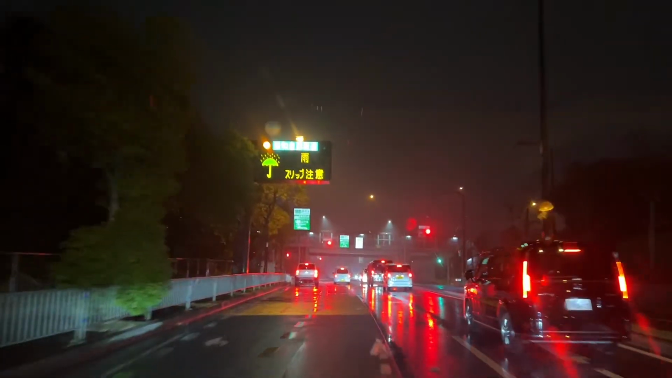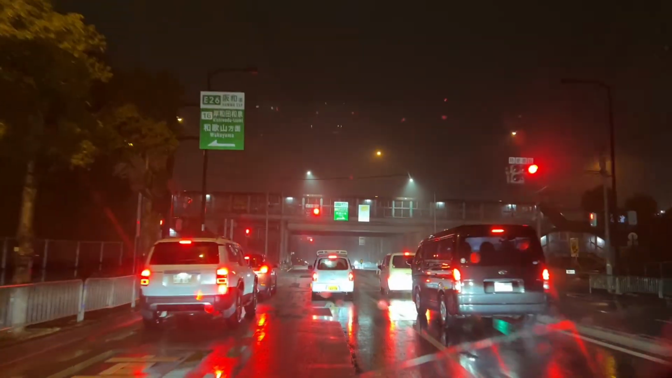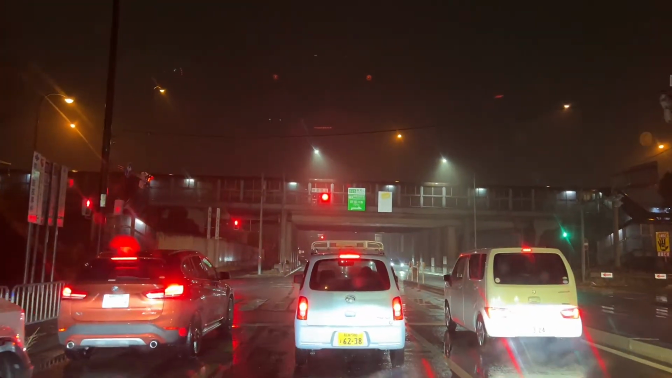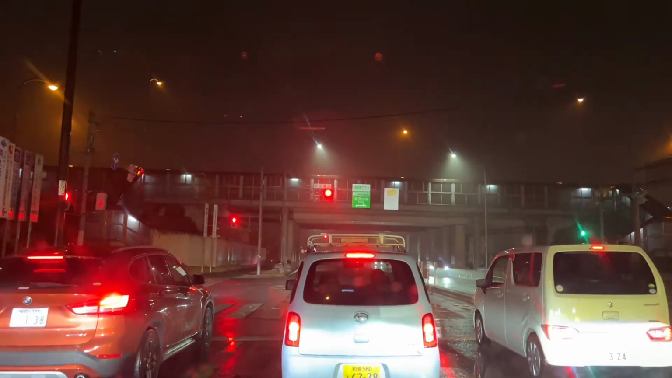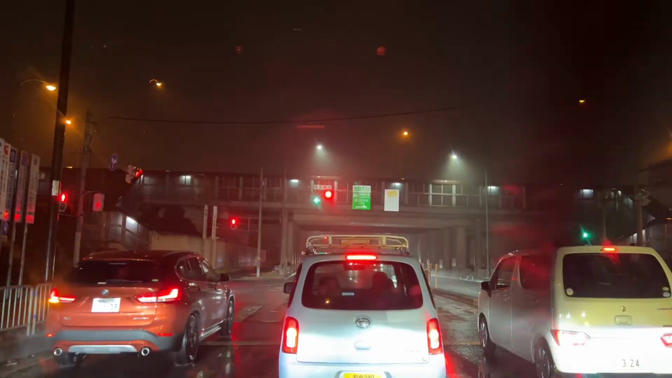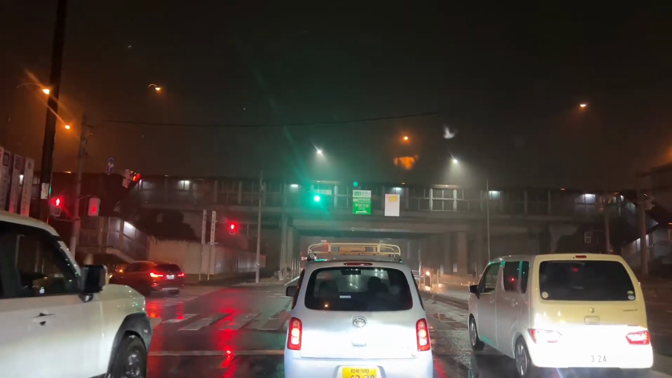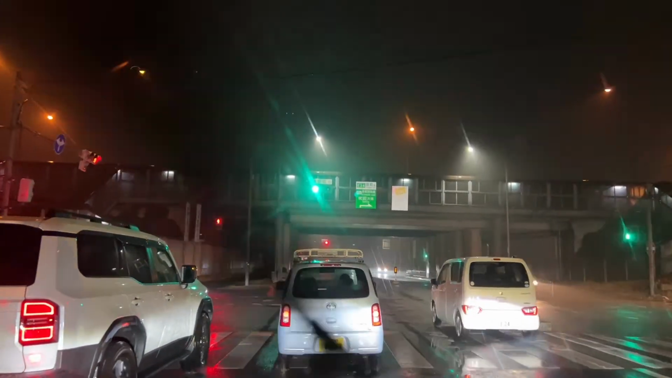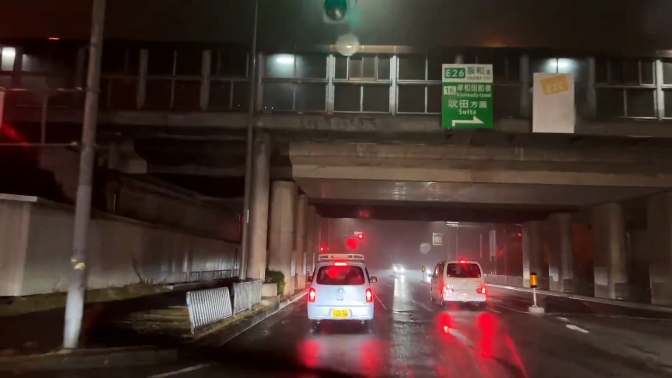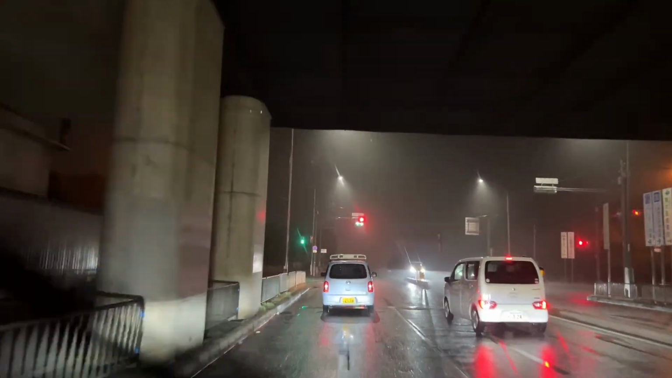If we were to turn left right here, it is going to get us on the Hanwha Expressway E26, the Hanwha Expressway, bound for Wakayama. And I did a pre-recorded drive stream from here to the airport. And then I did a different stream from the airport back to Osaka. So if you haven't seen those, you can check those out later.